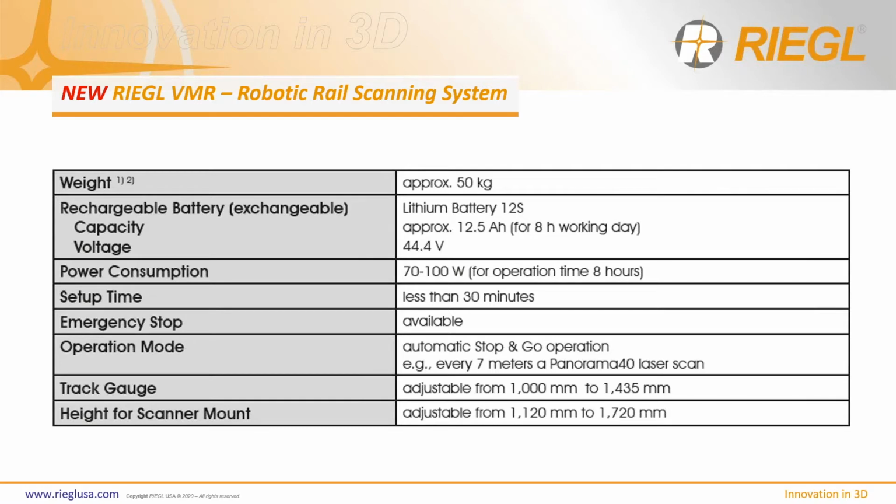Of course, not only is it fully autonomous, it also has an emergency stop. It can move every 30 feet, or you can make it shorter if you want. The adjustable arm height can elevate up and down to accommodate the height of the system, and then, of course, there's the adjustable track gauge as well. These are just the specs, and the data sheet for this is also online. You can visit our website, RIEGL.com, and you'll be able to find this product.